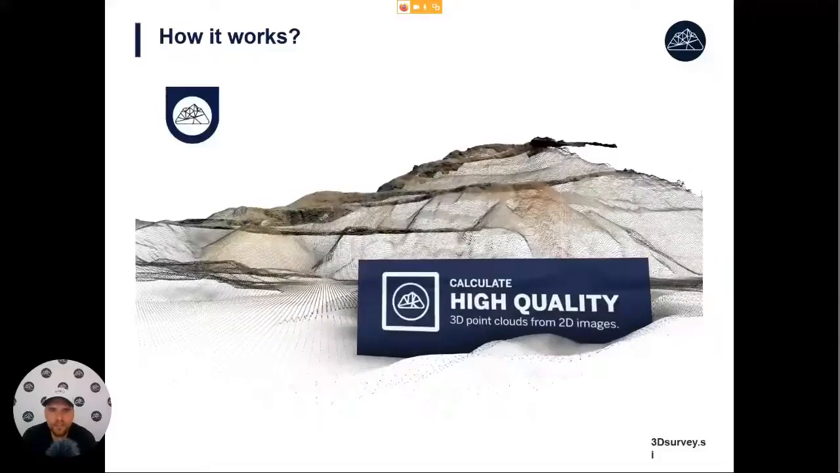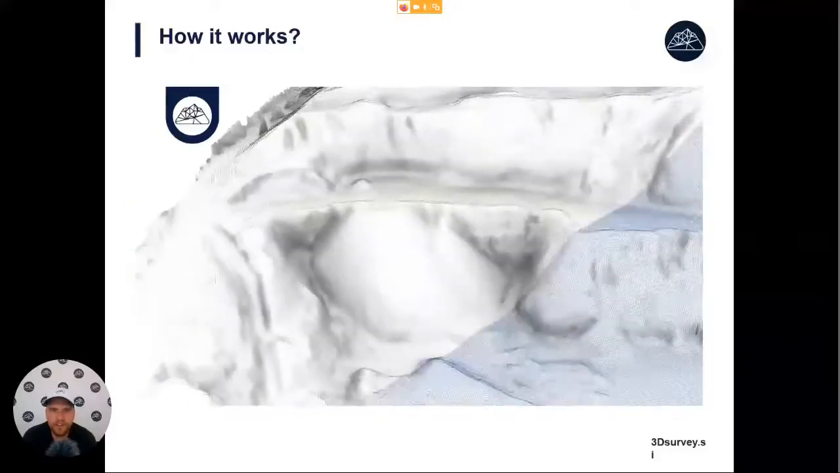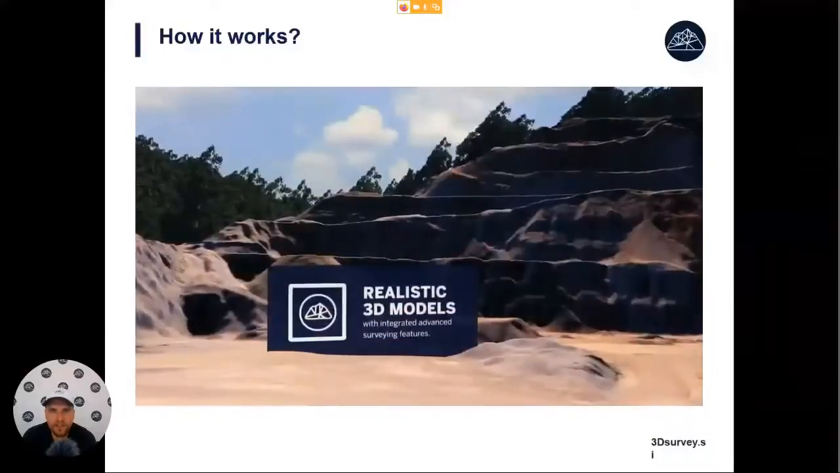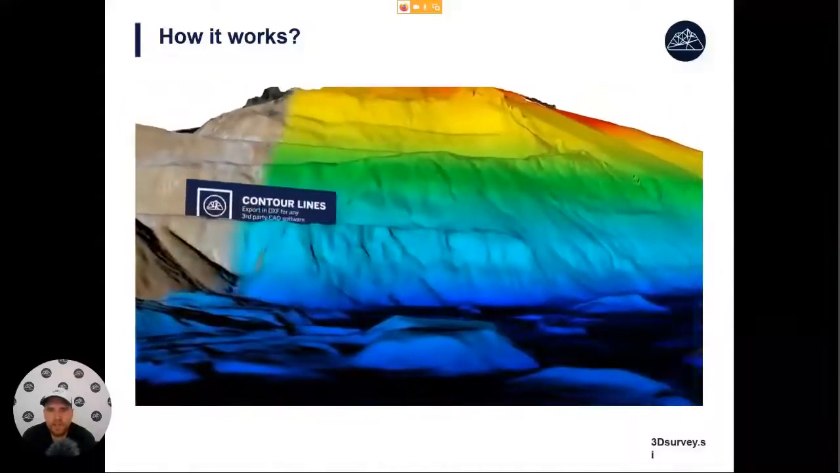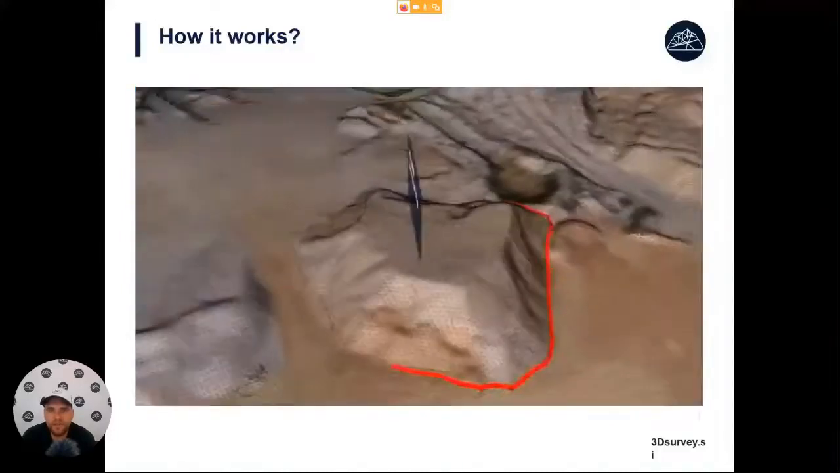The first result type is a 3D point cloud. This is a cloud of points, usually a few 100 million. It makes a very good representation of the natural environment. Out of the point clouds, we can create some 3D models, so watertight models, which can be used to extract contour lines from or calculate some volumes.